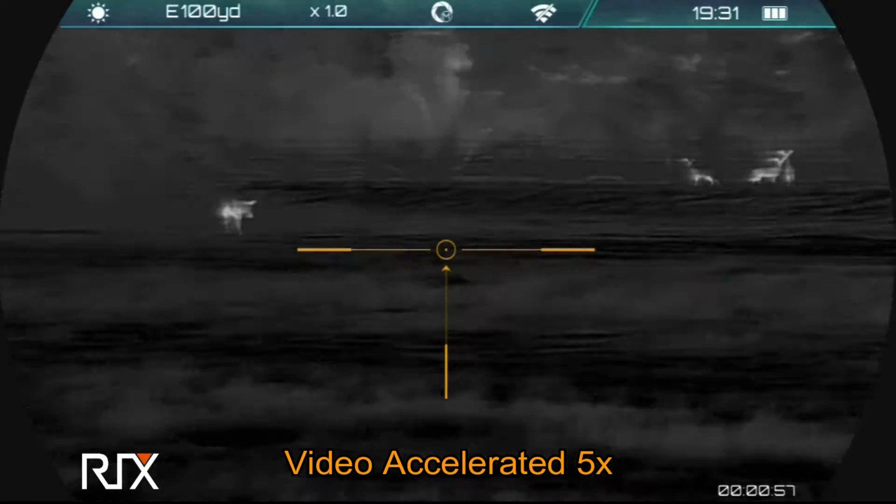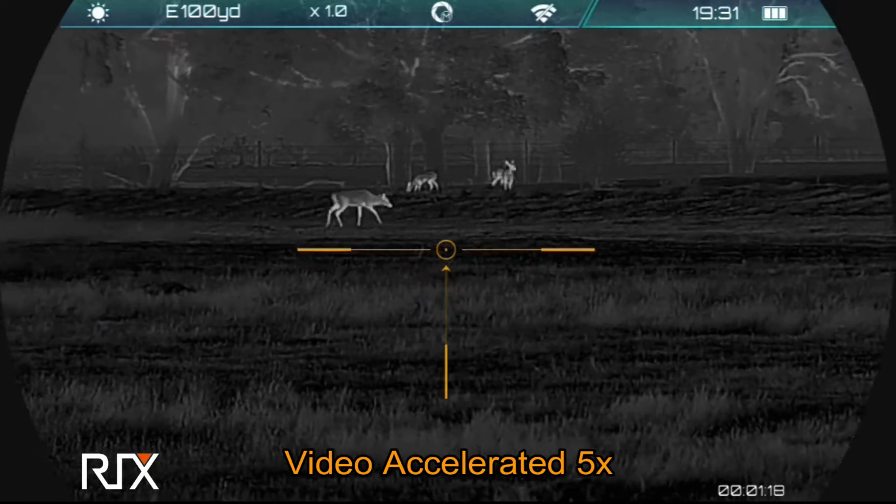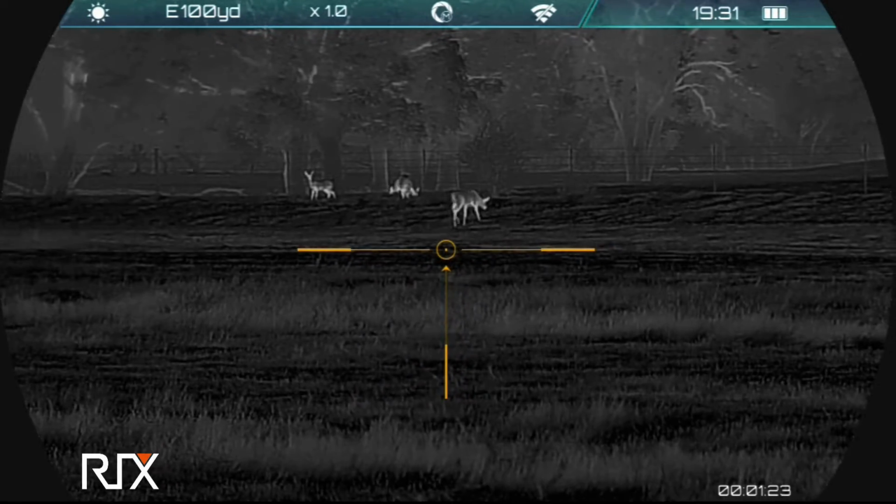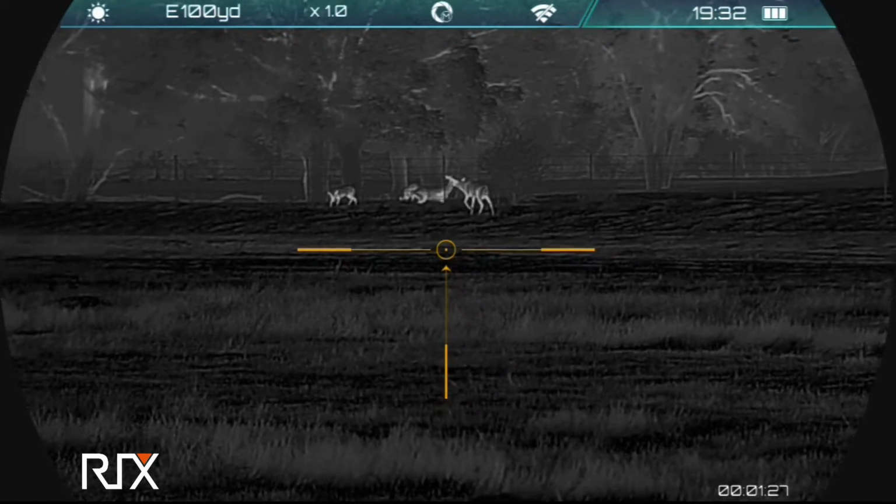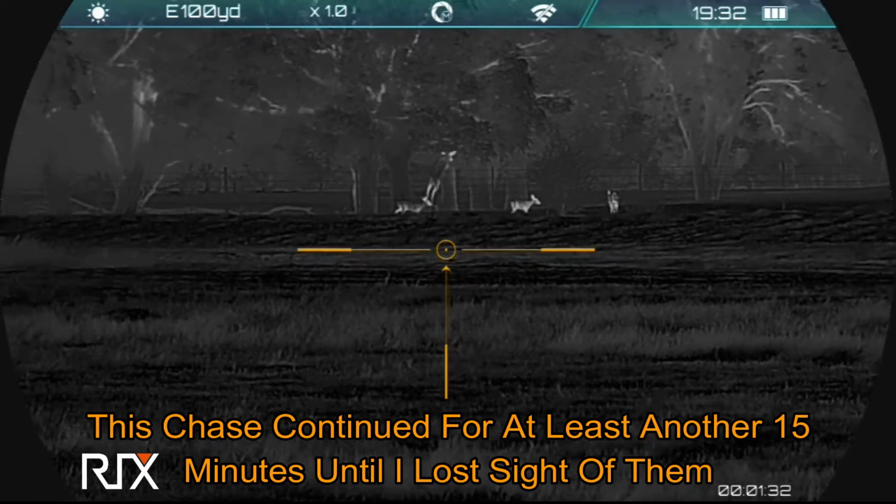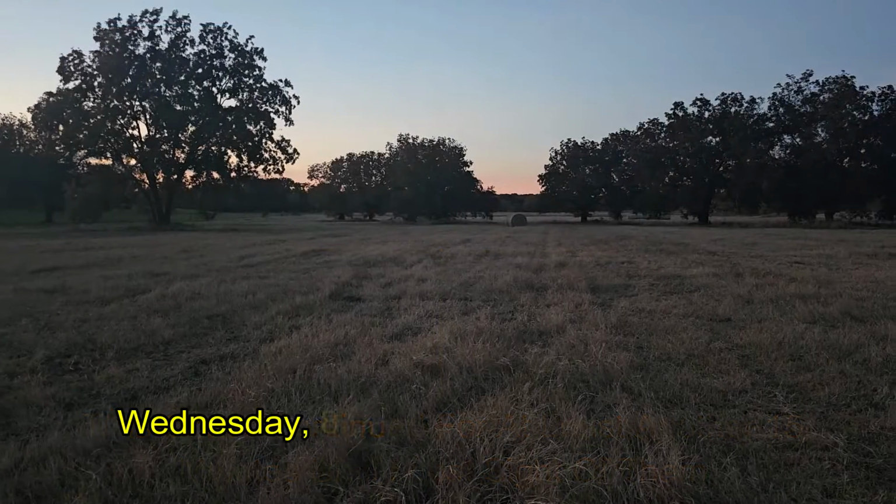I think it's funny, the buck can see these other deer, but it's not until the buck gets really close that he decides that they are indeed what he's after. Watch the recognition. Wait, don't go anywhere. Wait, hold on. And over the fence he goes, and he continued after them for at least the next hour, and I lost sight of him.